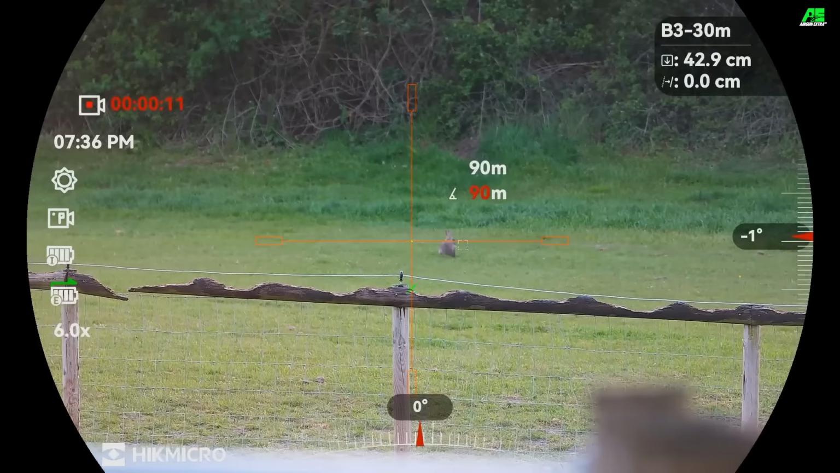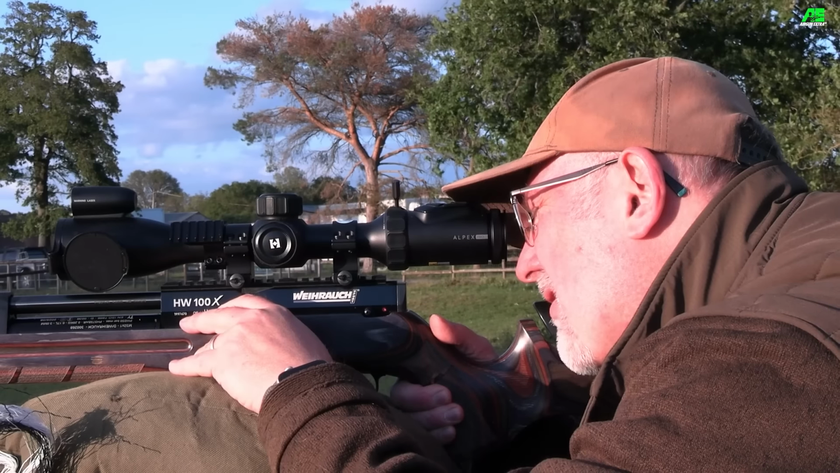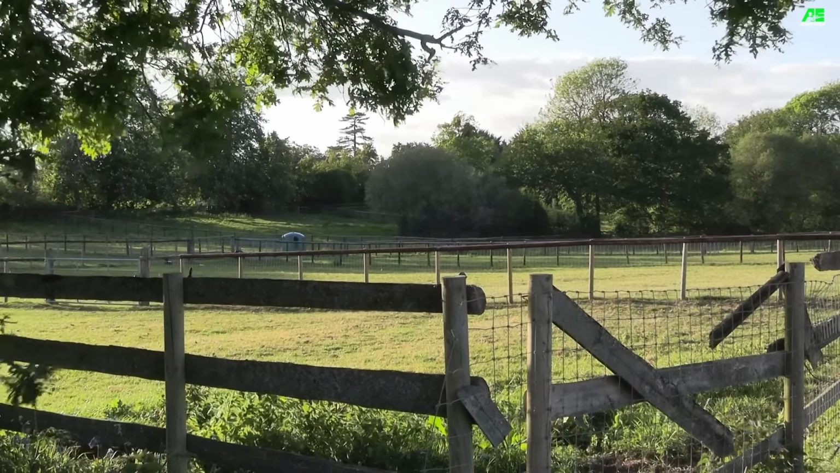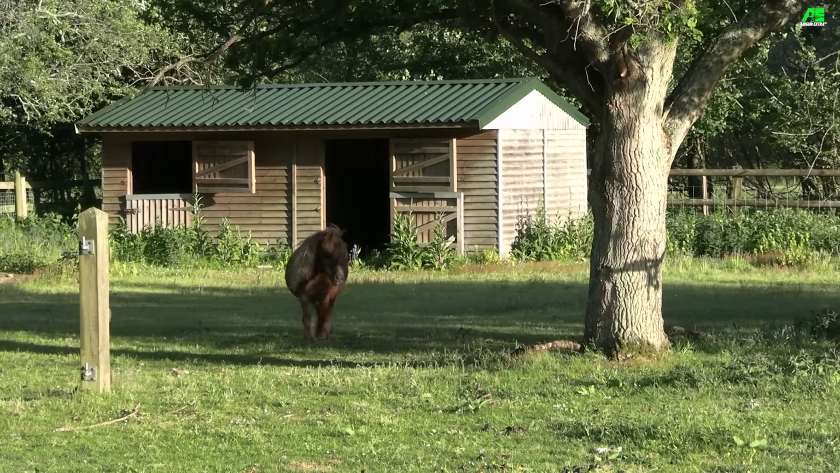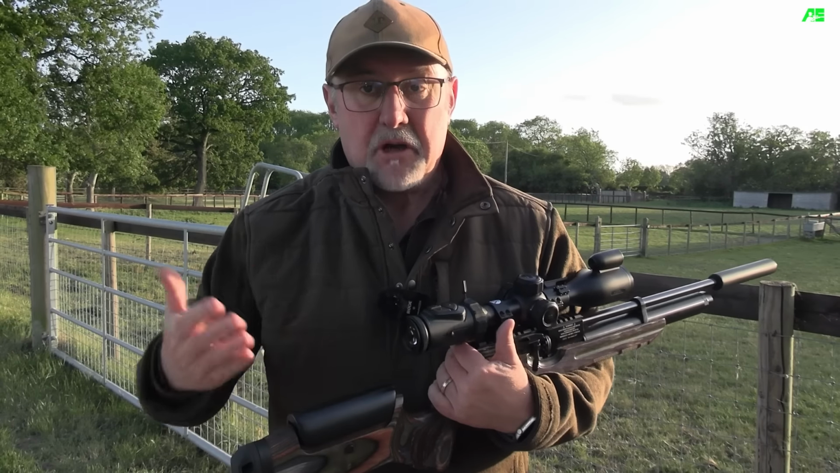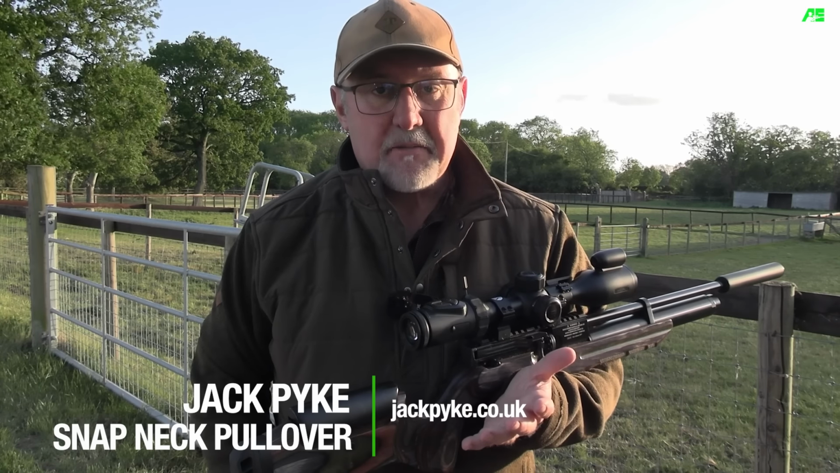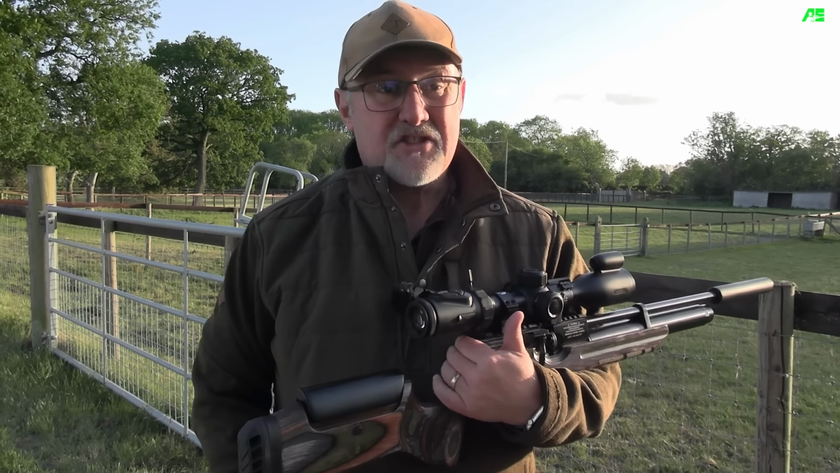Well, that one's a little too far for me, but there's plenty more around in the paddocks. I'm on the horse paddocks again this evening. As I said before, rabbits are most unwelcome down here because of the holes and the scrapes that they dig in the ground, and the danger that poses to horses if they put a leg down one of the holes. Very quickly, because I did spot some rabbits on the way in when I drove in, I do want to try and get a few before it gets too dark.